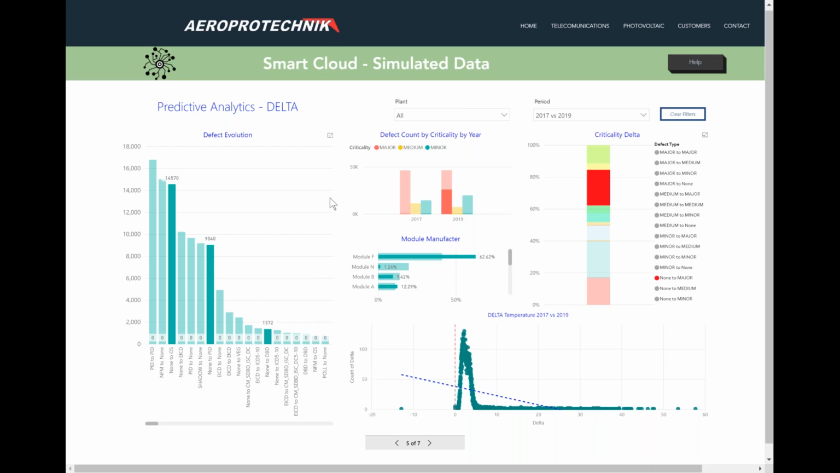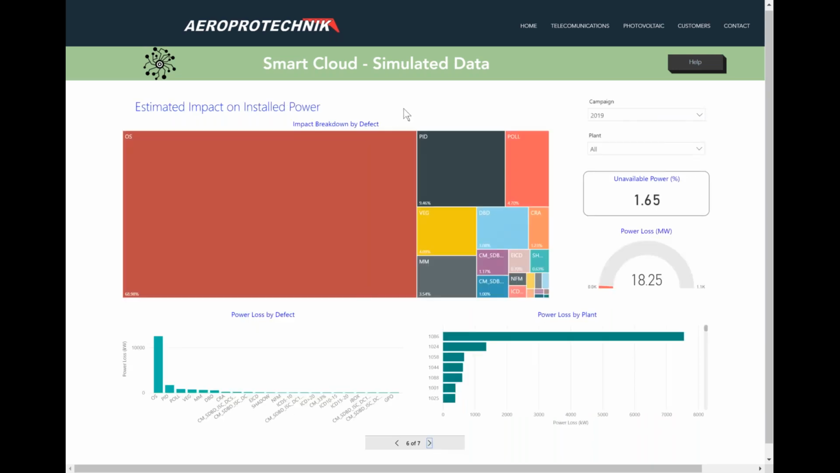And the last one, to finalize the analytics that I was planning to show you, is about the estimated impact on installed power. That means we spoke about what defects, why they degrade, after how many years they become critical to me, which ones I should focus on first, what are quick wins or not.